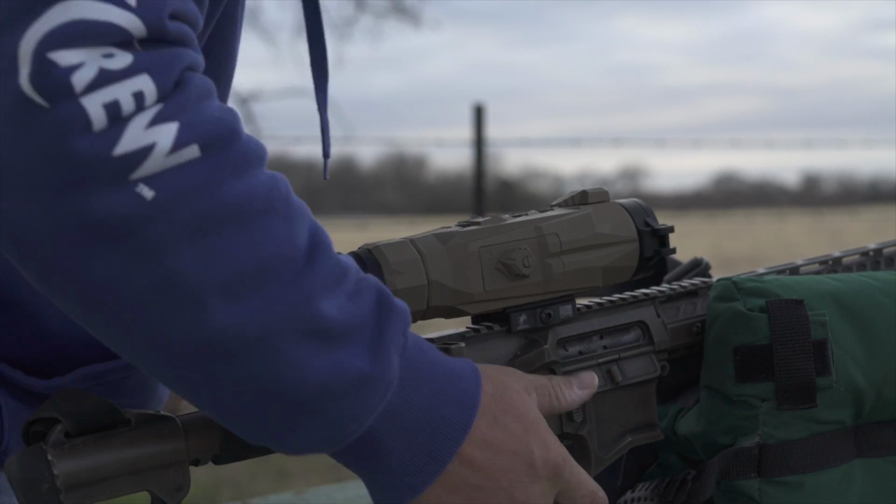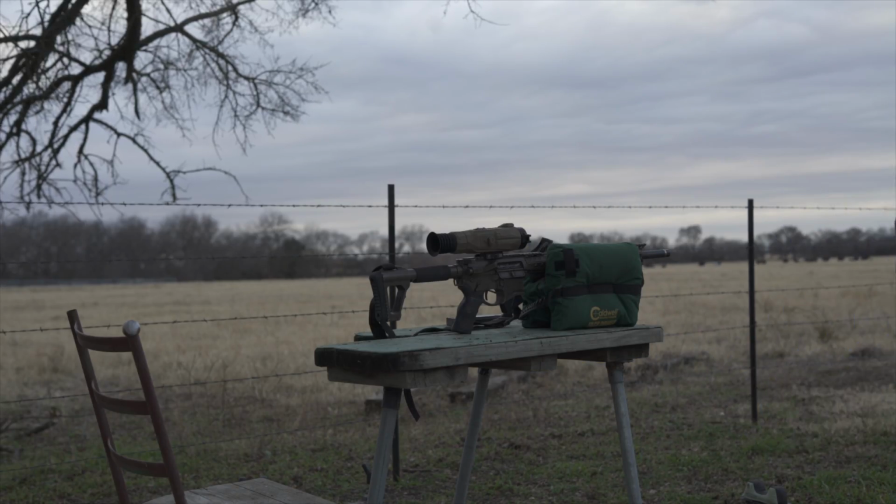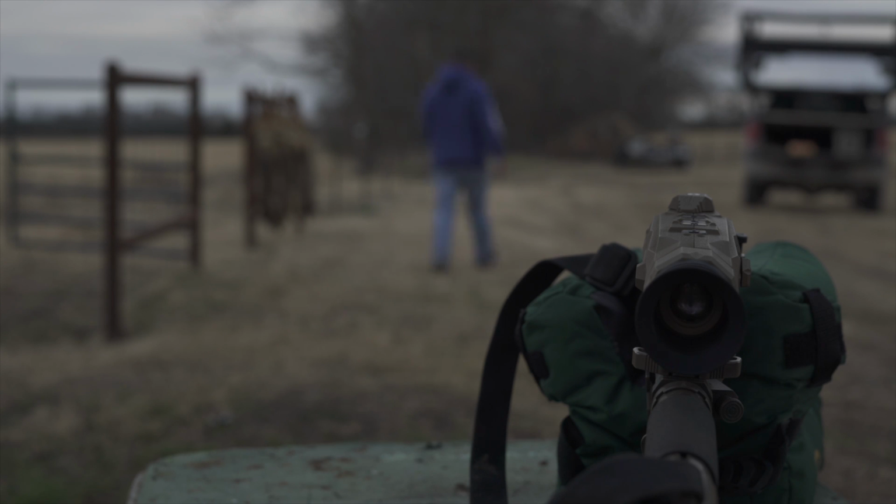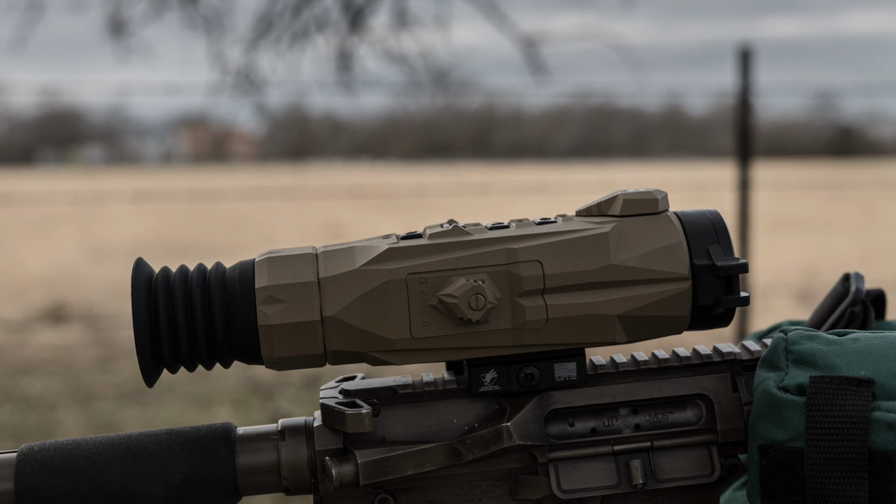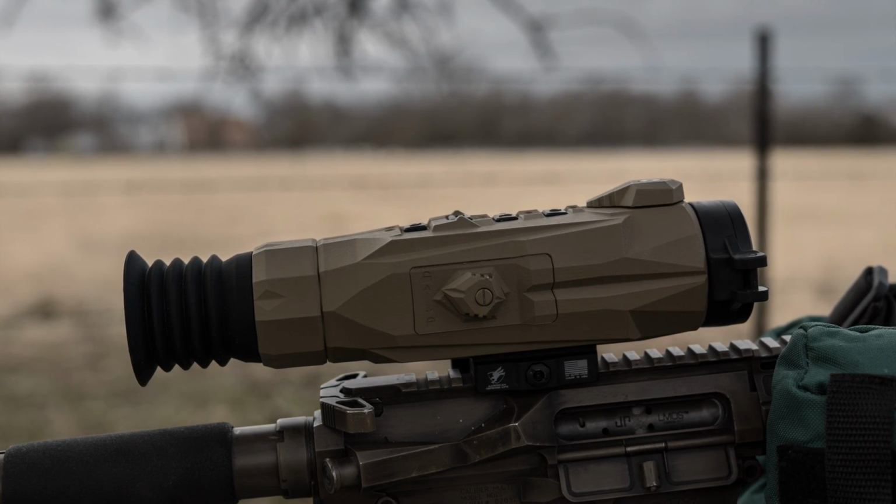First of all, the thing looks badass, and if I had to describe it, the first thing that comes to mind is the look of a stealth bomber, with all the sleek lines and angles that just scream, I'm about to kick some ass. That's the Alpha. There's nothing out there quite like it. Just from looks alone, it's a one-off that stands in a category of its own.